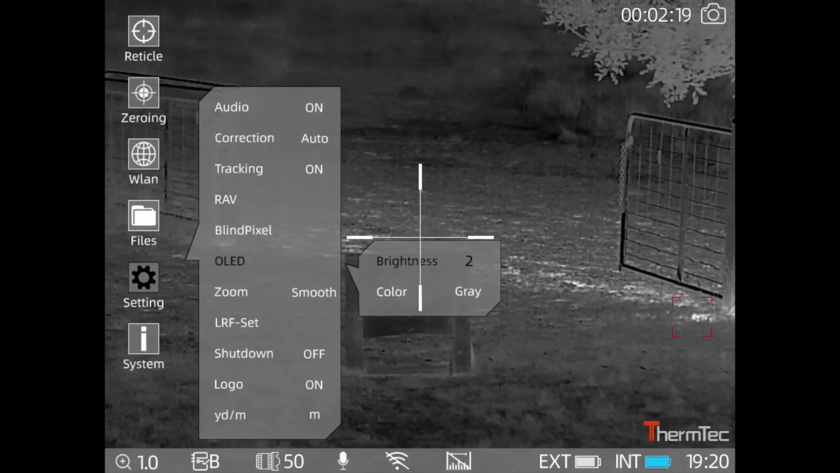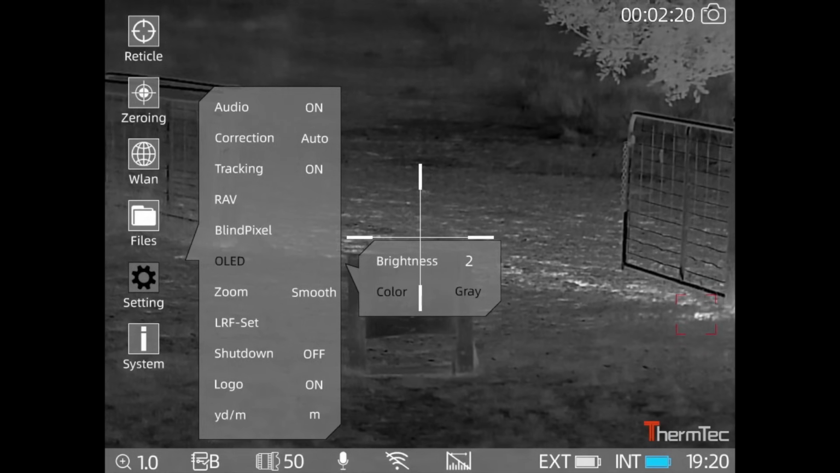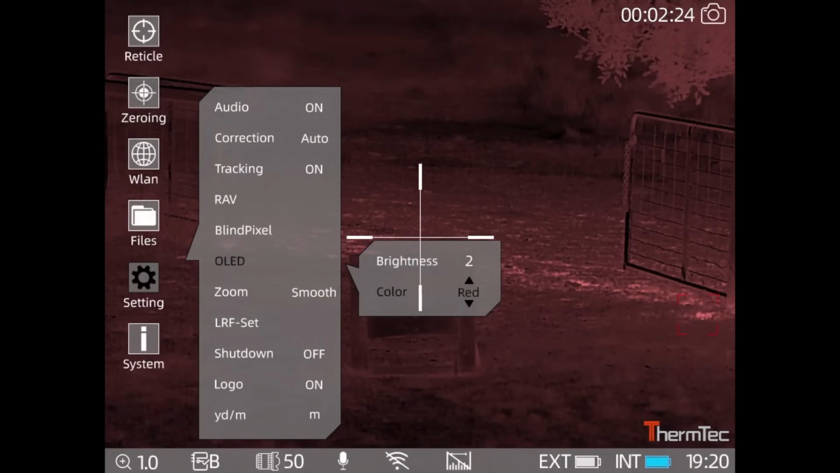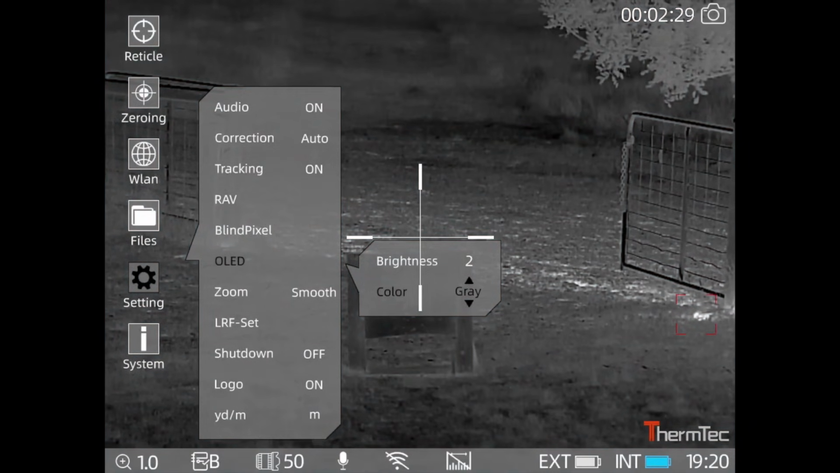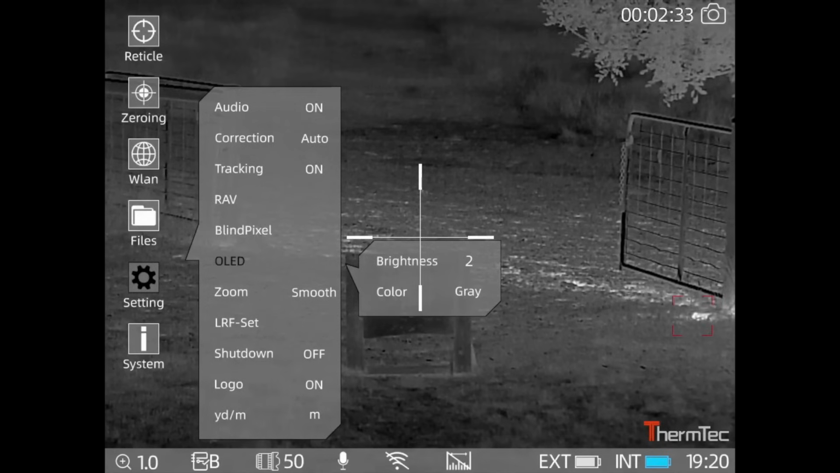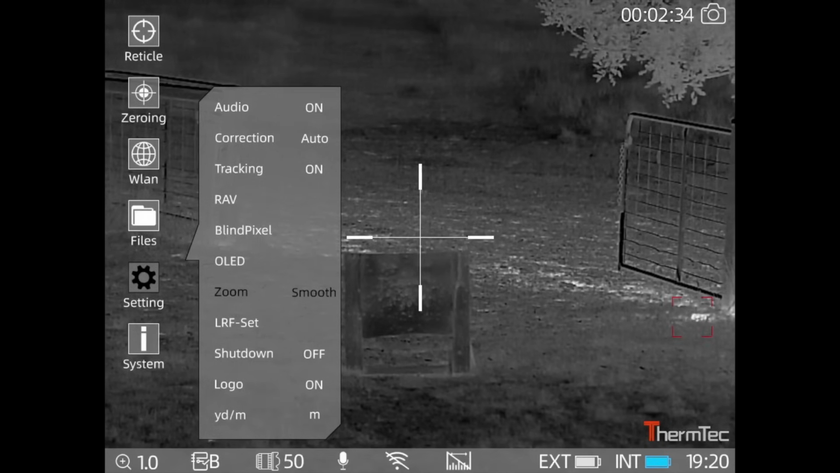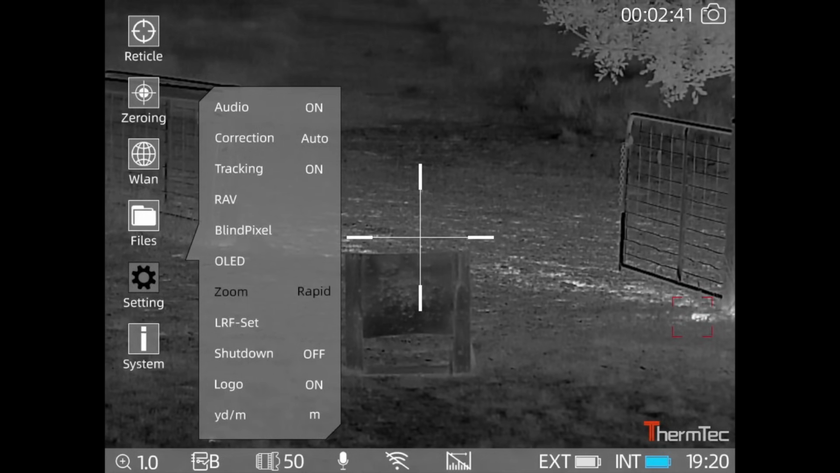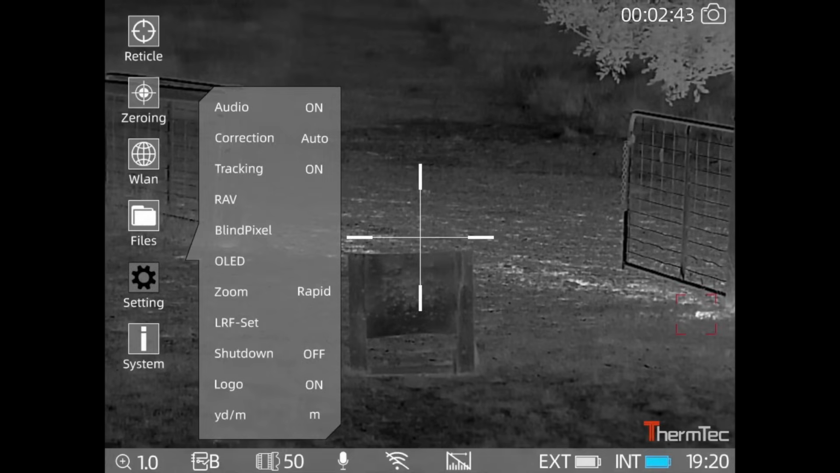I'll leave it on 2, and also you got your colour, so you can make it red, which is quite nice. So it's a lot easier on your eye at night, or purple, blue, or grey. So I'm just going to leave it on grey for now. And we got your zoom, so you can go in there, have rapid zoom, or I'll just go out of that.